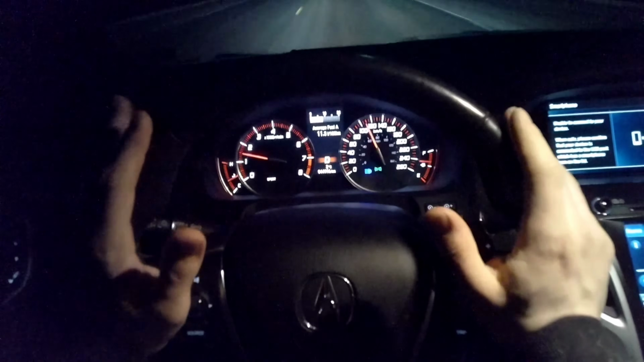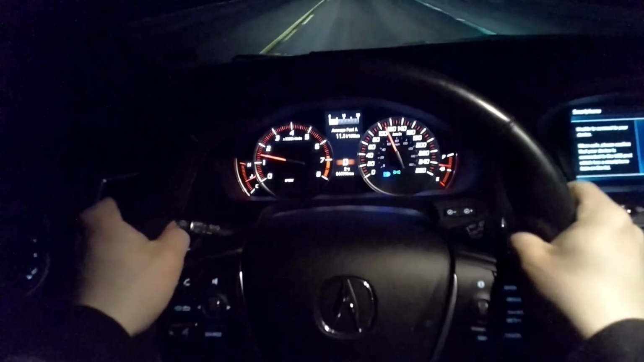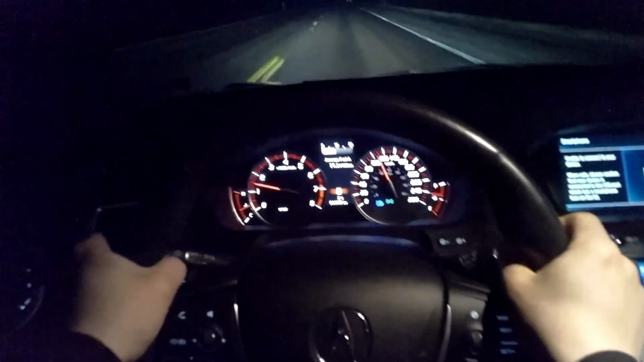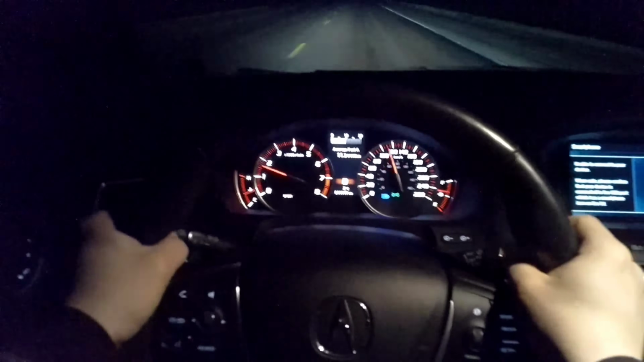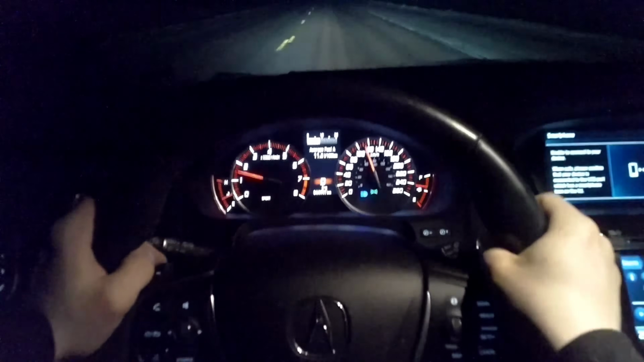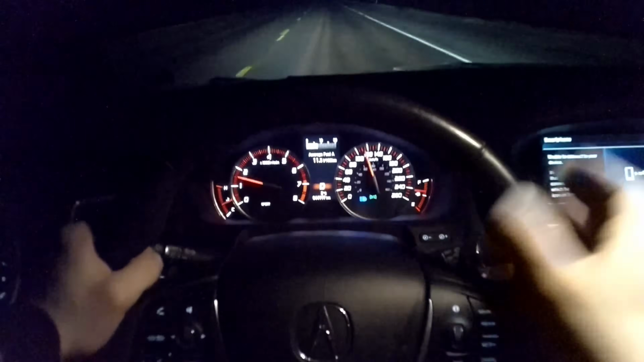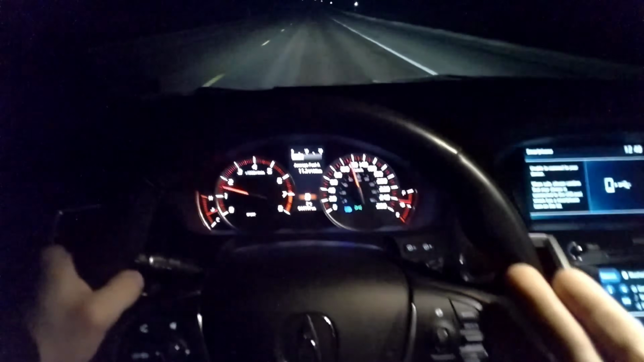So I am looking at the TLX, but I don't know. With the 9-speed, I don't think it's worth it, to be honest. It is still a good car, but I am leaning more towards the IS350. Now, I don't want a big car payment because the TL is going to be paid off in May. I just want to keep it. I'd like to save a couple hundred or even more a month than what I was paying on the TL. So we'll see. There's so many nice cars out there. You don't know which one to get.